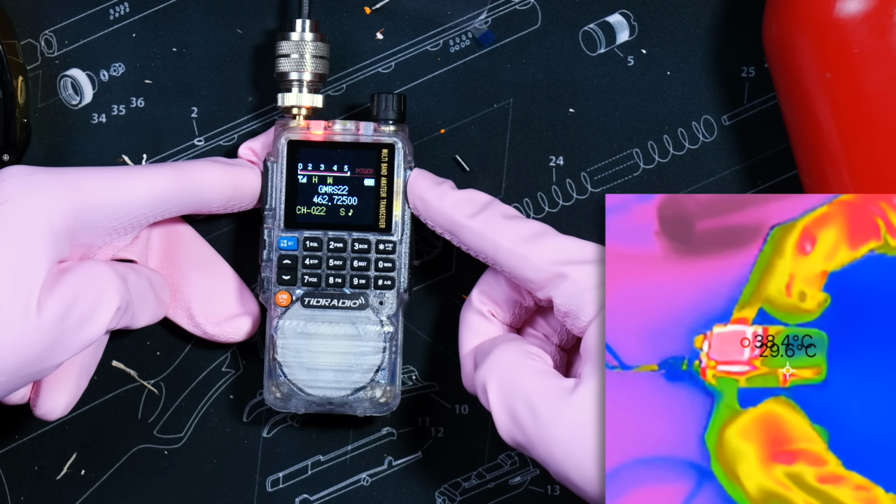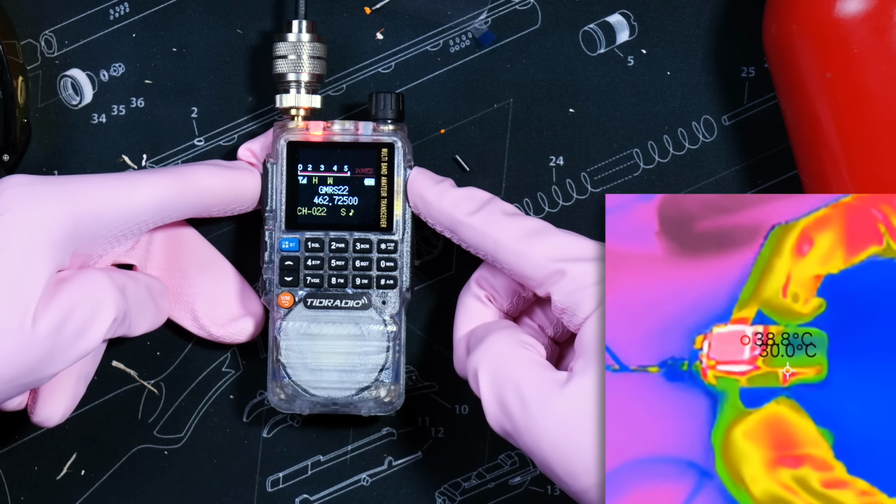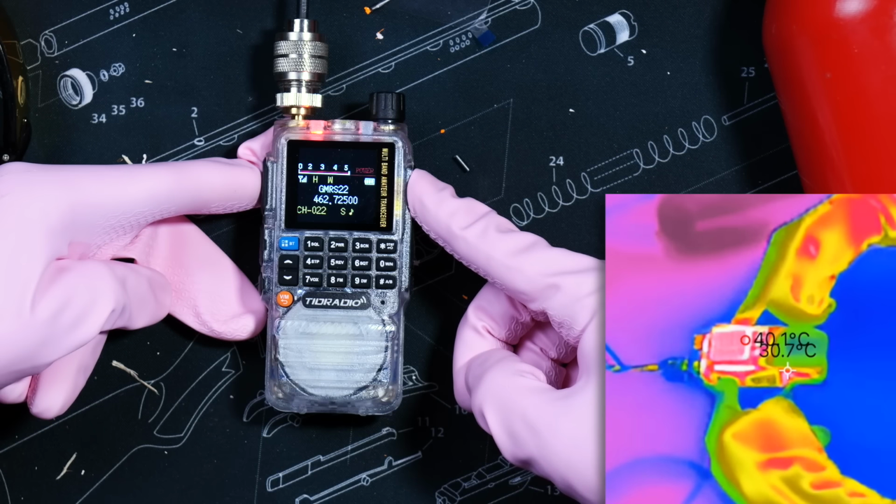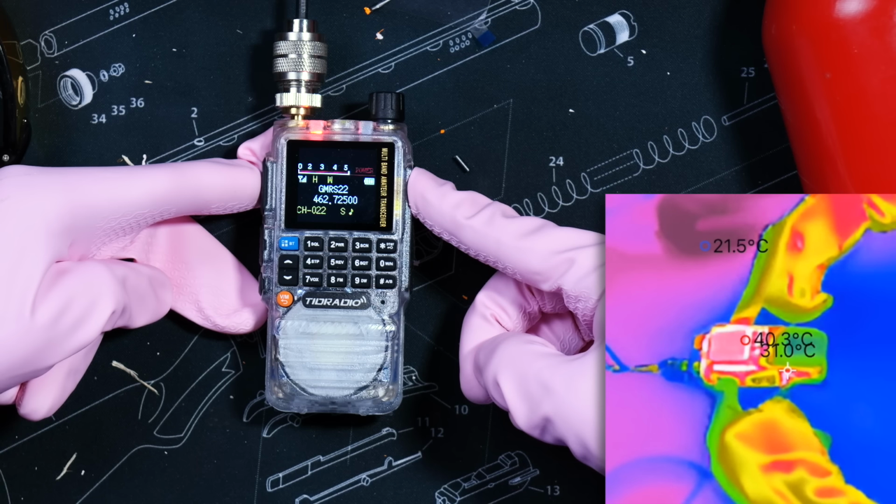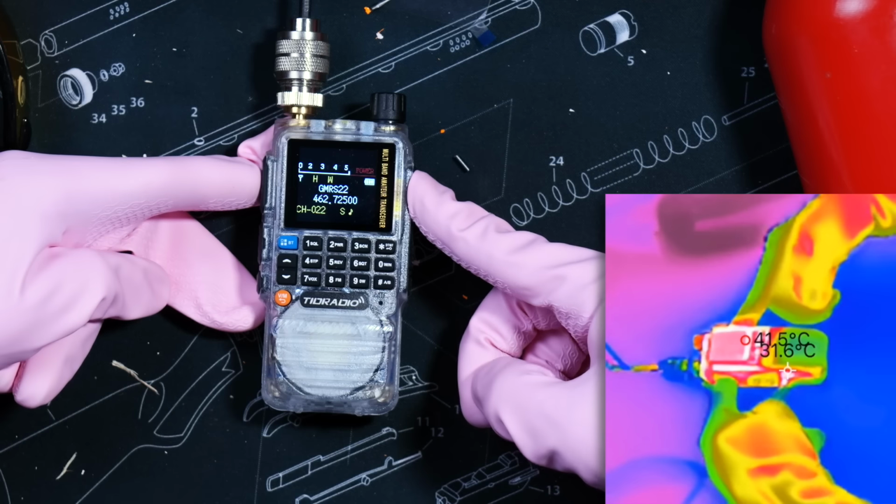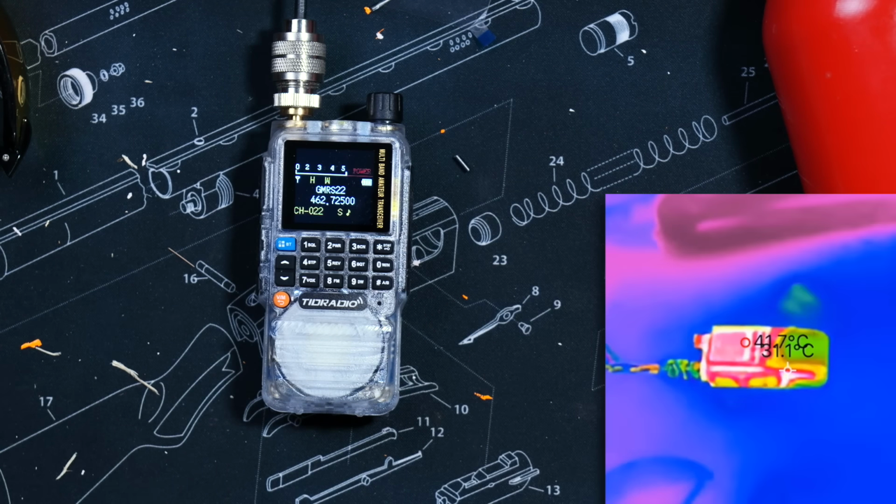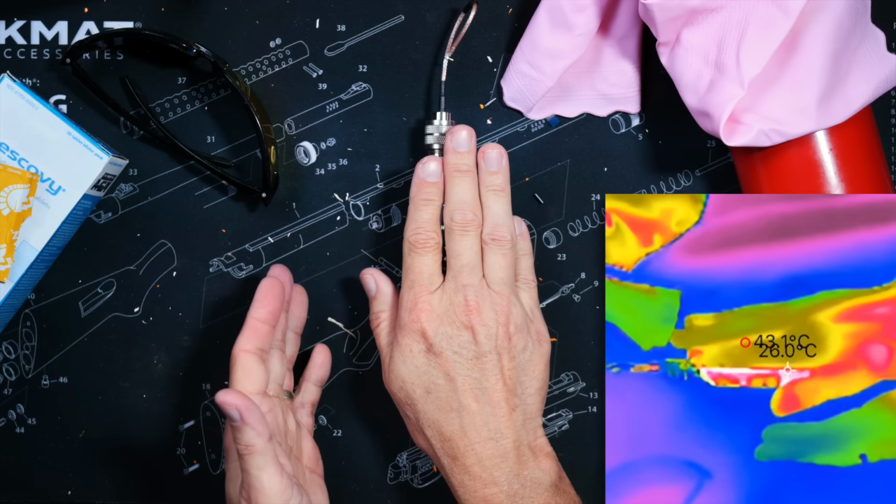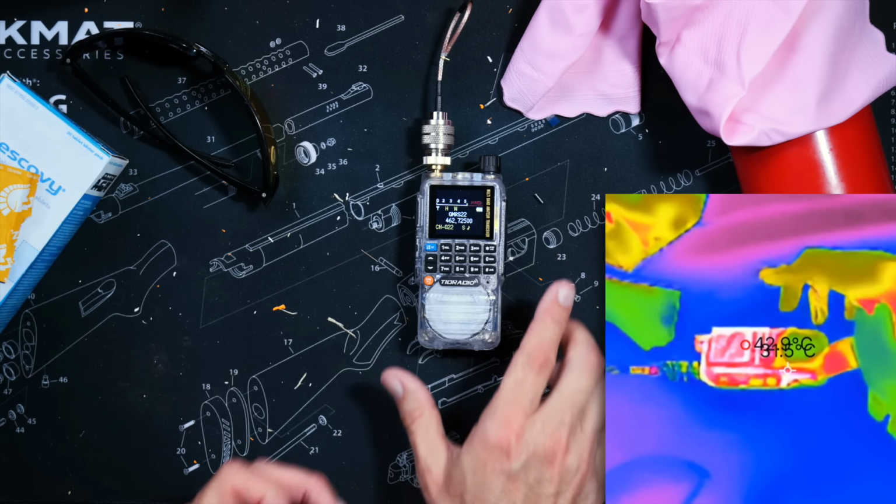The radio is definitely heating up. It's okay, though. I'm ready. I have my protection. Yes, the radio is warming up. Oop, stopped transmitting again. The little transmit indicator went off. As you can see by the thermal predator view, the radio is very warm. The screen does feel very hot. According to the thermal view, it's very hot. Let's try it again.